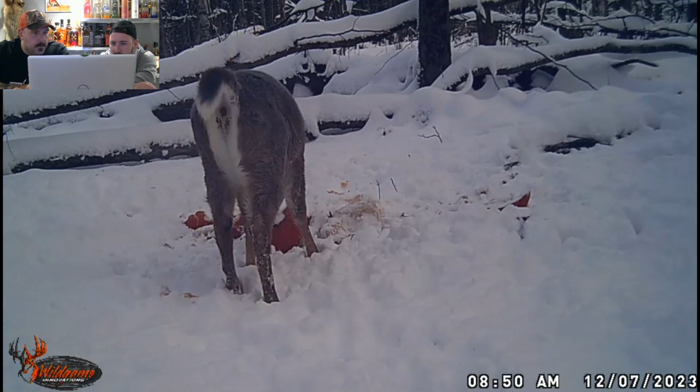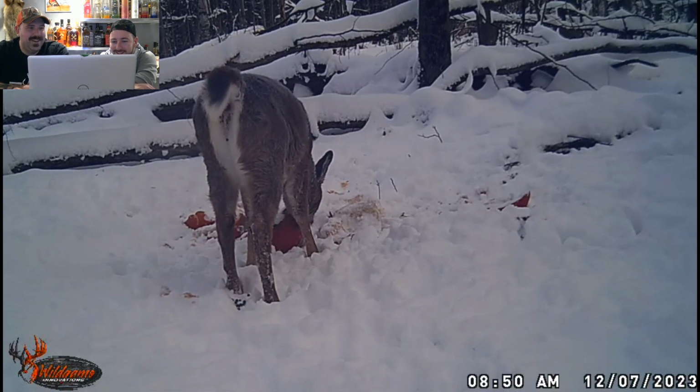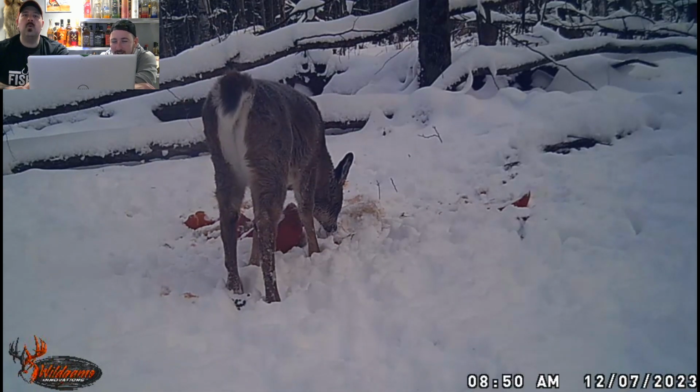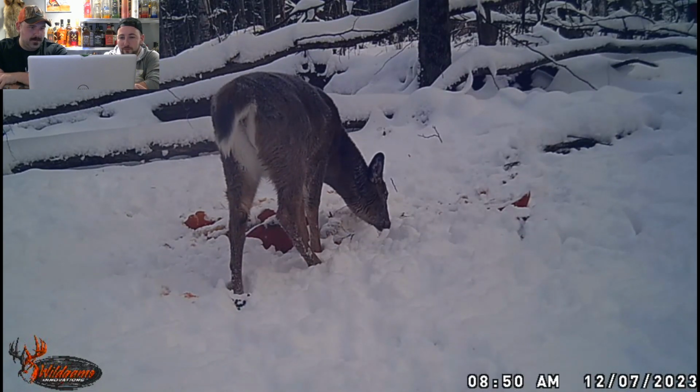Oh my god, this deer had diarrhea or something. What's the chances? Wow. No respect. Trying to show you guys here something. This guy's just pooping right where he eats.